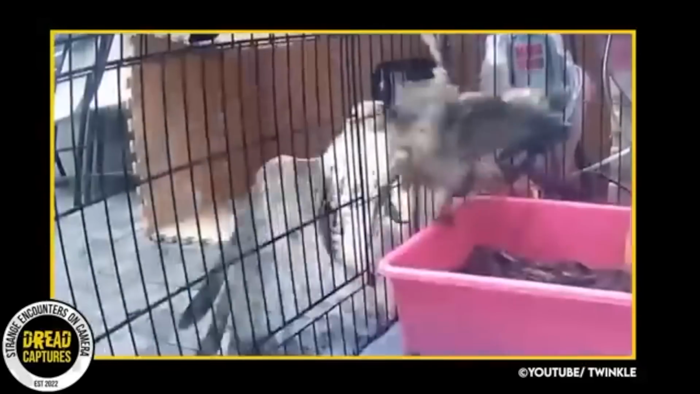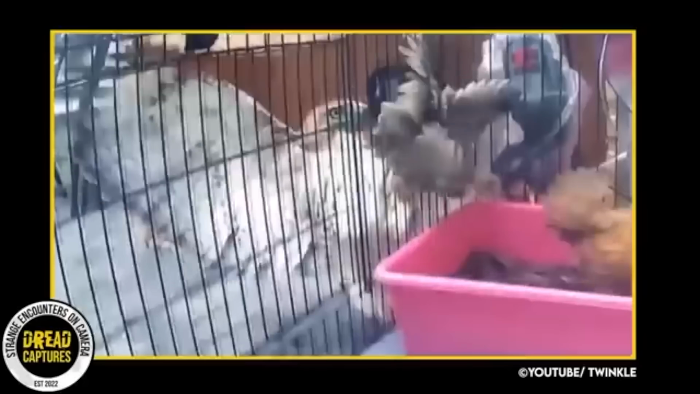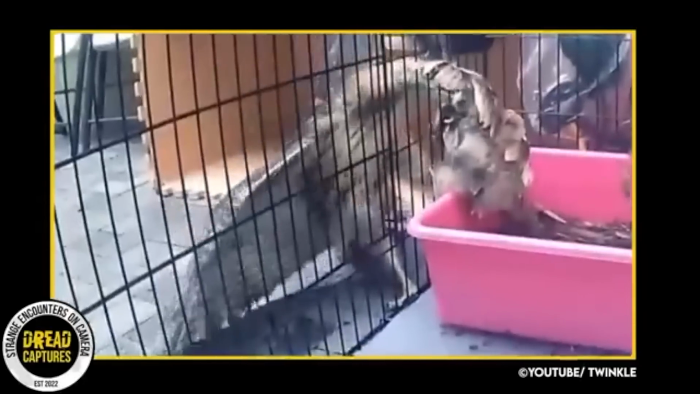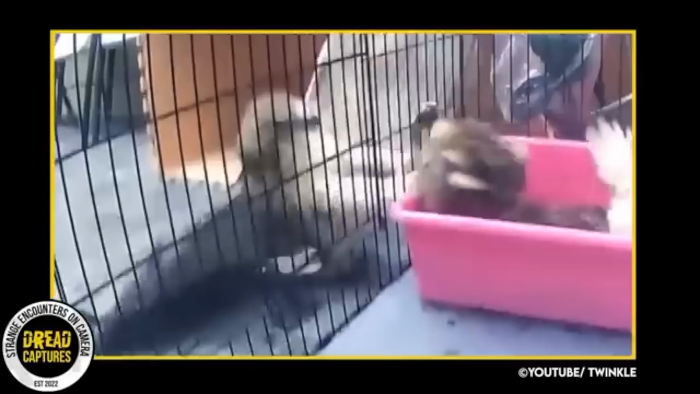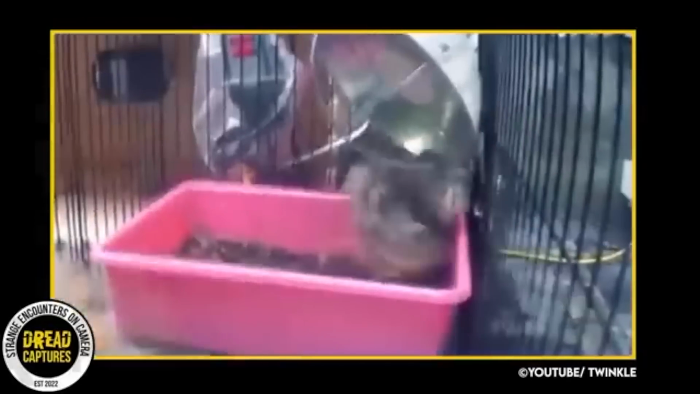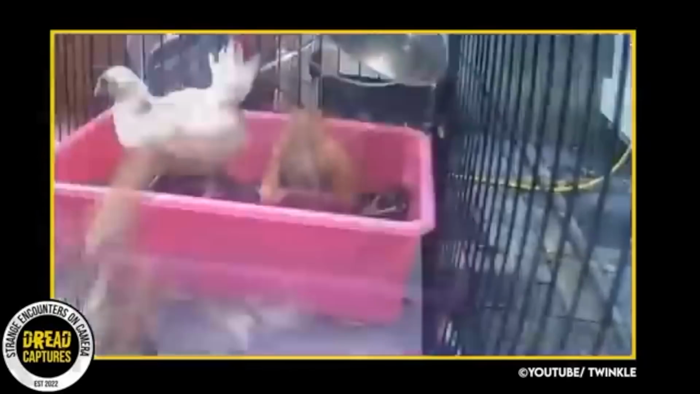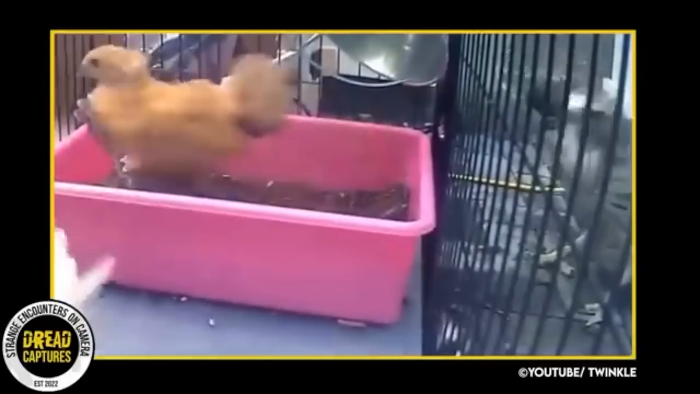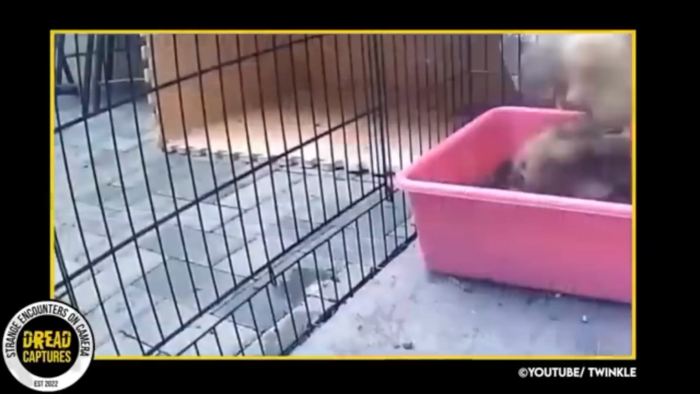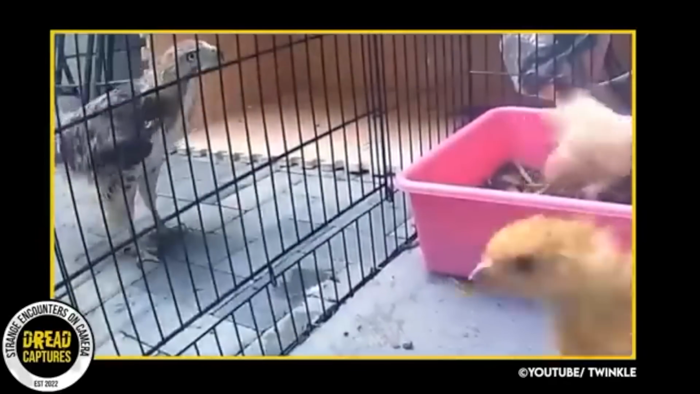The owner said that he edited the video because it was pretty long, but about an hour later, the hawk showed back up and tried again. And you can see the hawk circling the cage. The man said that he did this for a while. Thankfully, he was unsuccessful. But man, these birds of prey, they are savages.